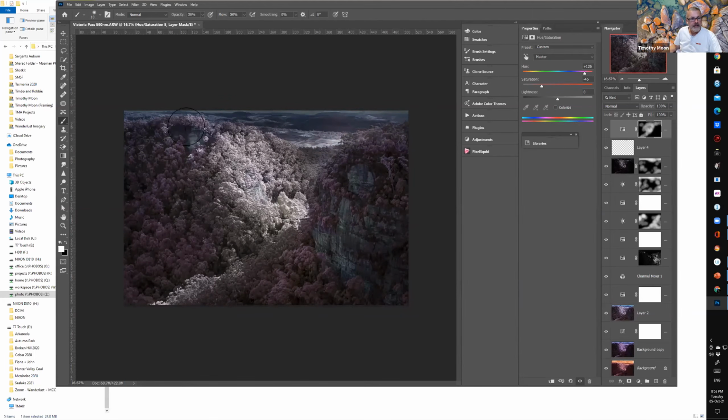So you can see it really becomes a whole different creative exercise to working in normal light, because you can basically take the image wherever you want to take it, and you can play around with the different effects of what the light is doing and what the colours are doing as much as you like.